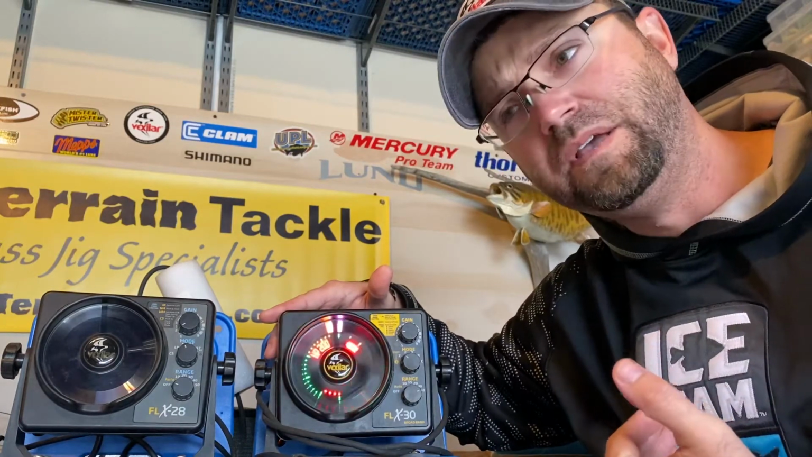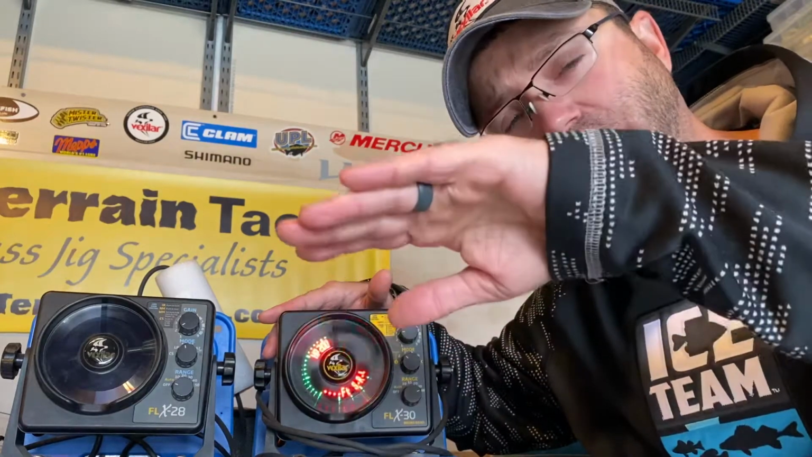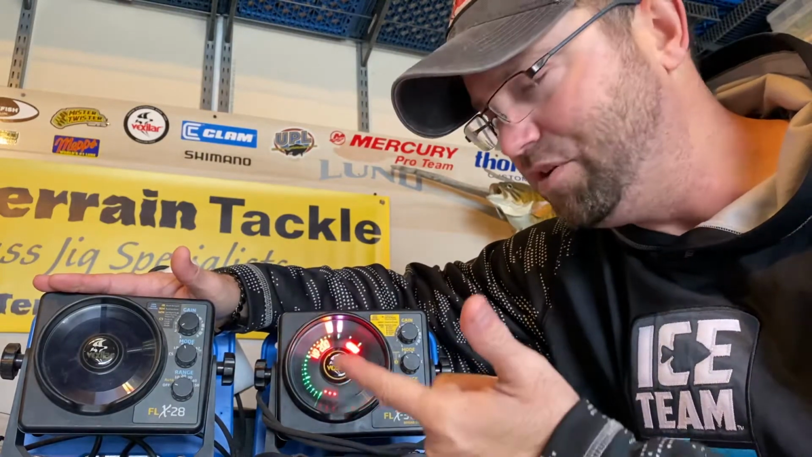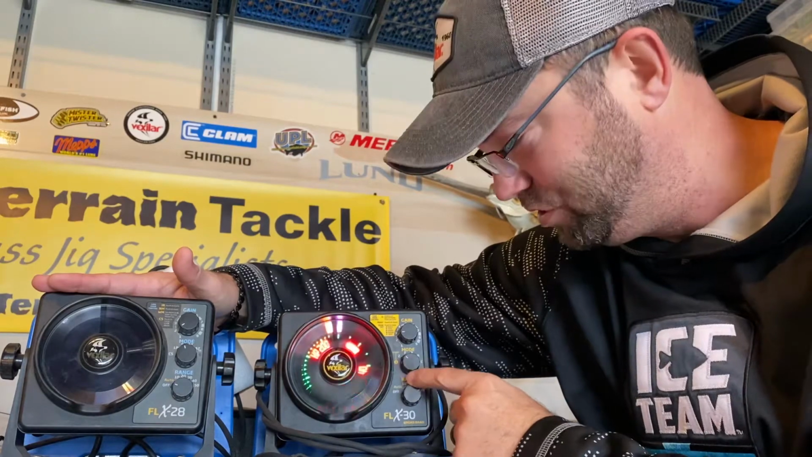So even if I'm in 30 feet of water, I may go 18 feet up and watch those fish suspended halfway through the water column, zoomed in on this left-hand side. So again, in the 28, you get the 6 foot and the 12 foot zoom. On the 30, you also add that 18 foot zoom.